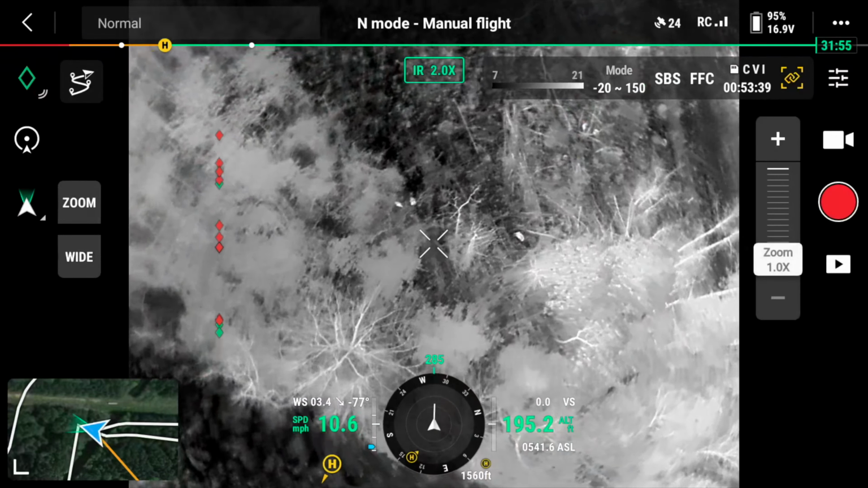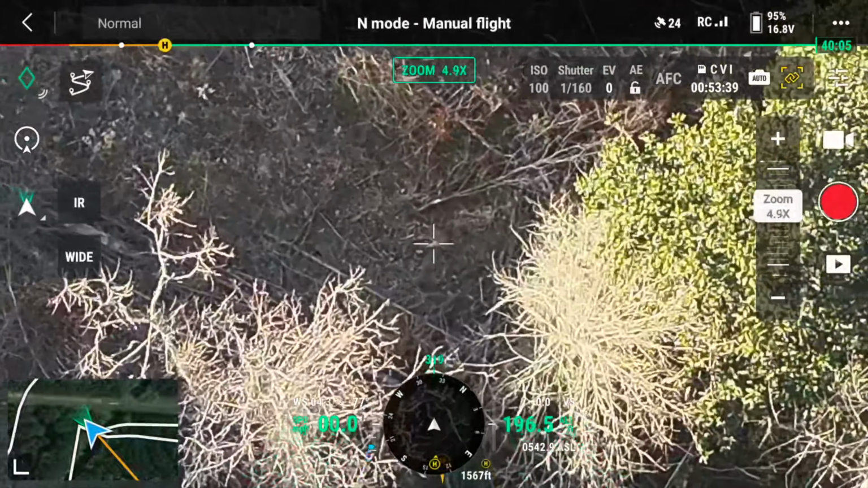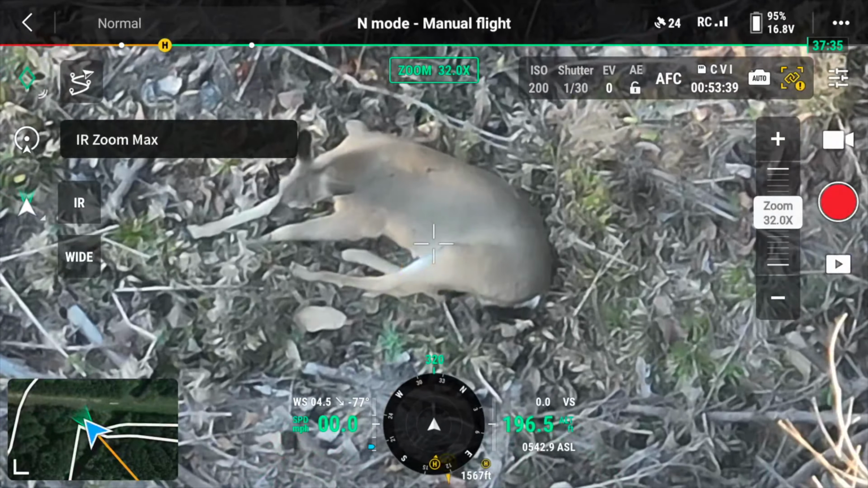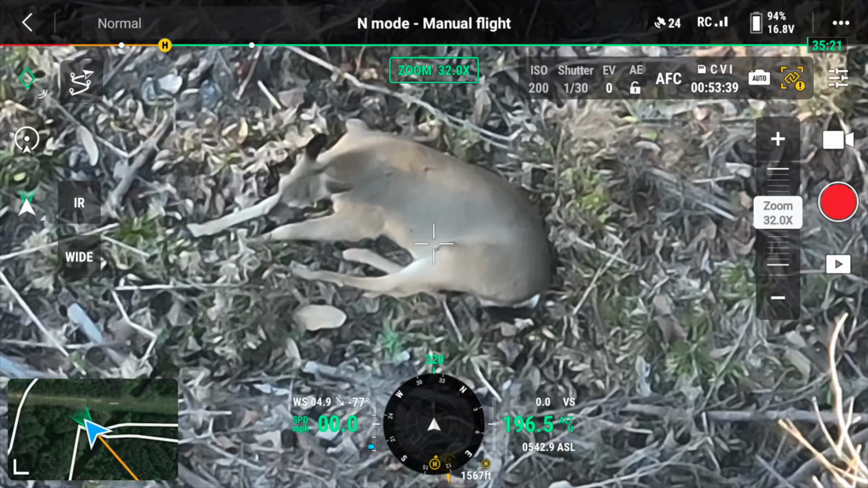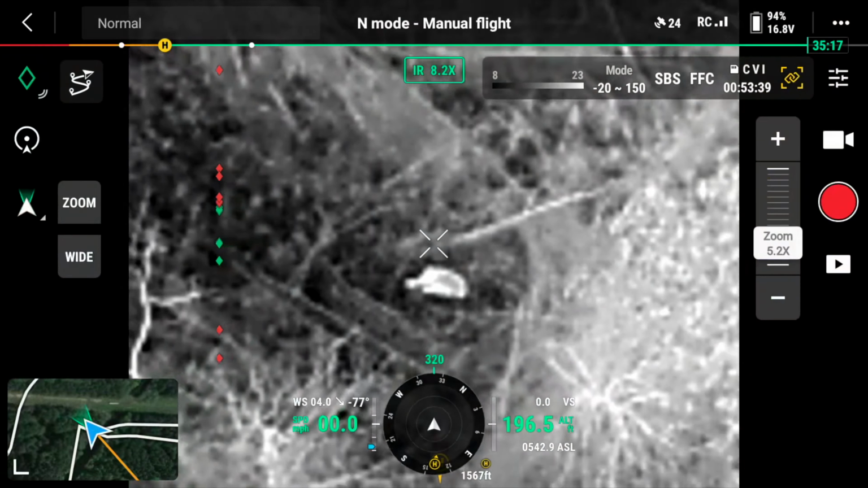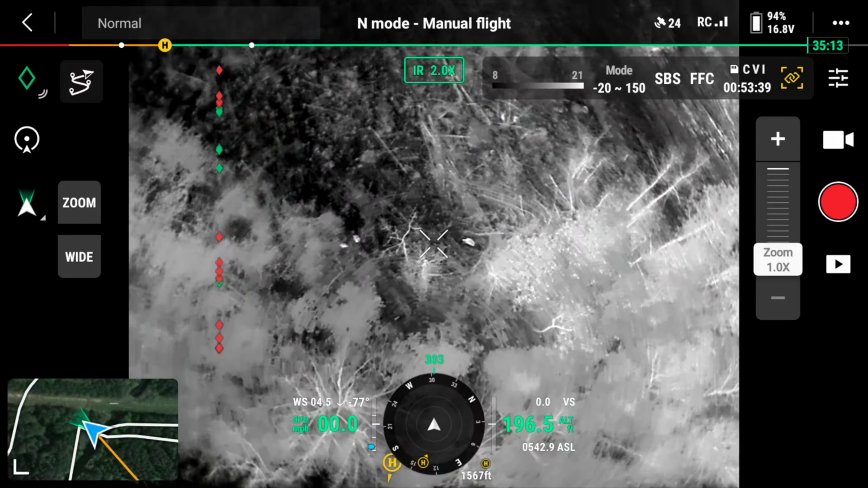As I fly west along our north property line, I find our first deer. You can see how brightly they show up in the sunshine, even in the full sunshine. If you get it at just the right angle, you can definitely find the deer and see them as they are, just lounging around. You can see 3 deer there very clearly.